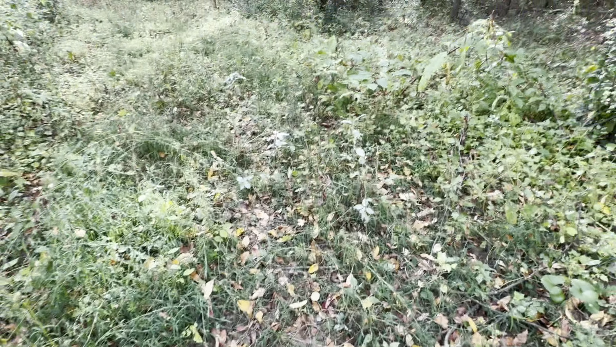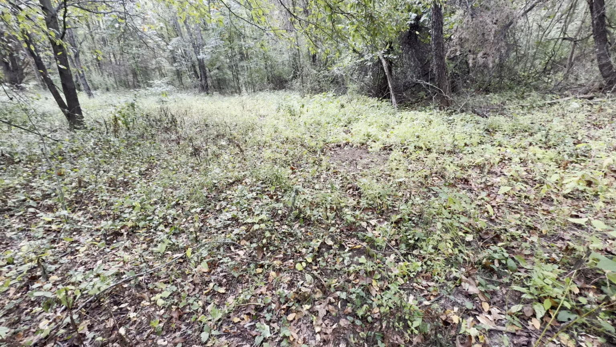All right, guys, I kicked up the ground a little bit underneath this crabapple tree. I hung my camera up. Hopefully it's hidden enough that people won't really see it. But it's right on this lane, and there's a lot of deer tracks through this little area. So stay tuned. Hopefully we can get some nice pictures. I'll let you guys know in the next video or whenever I get back out here, hopefully to hunt.